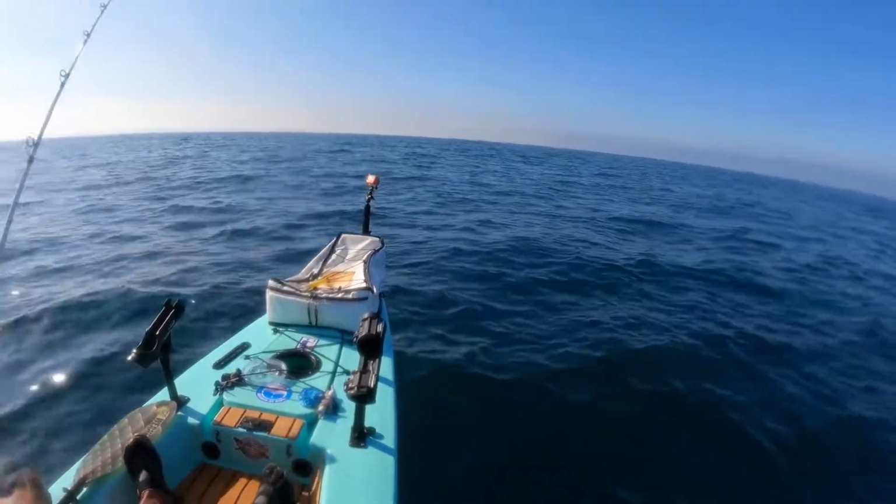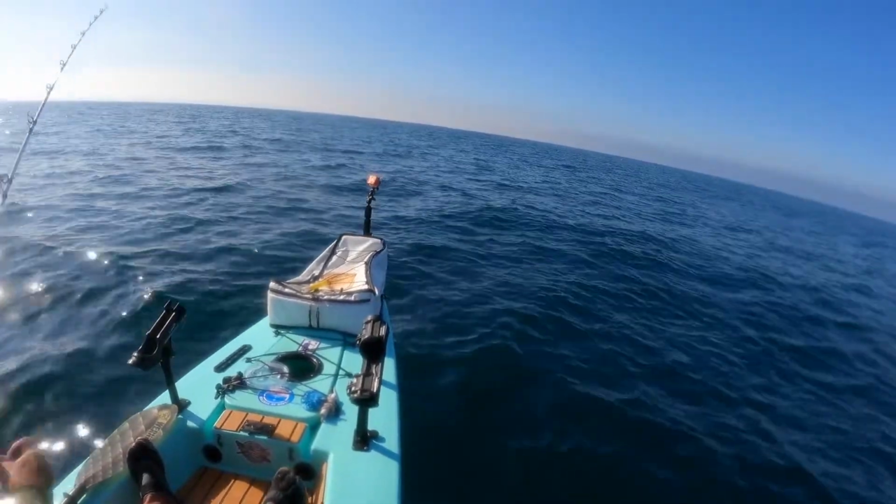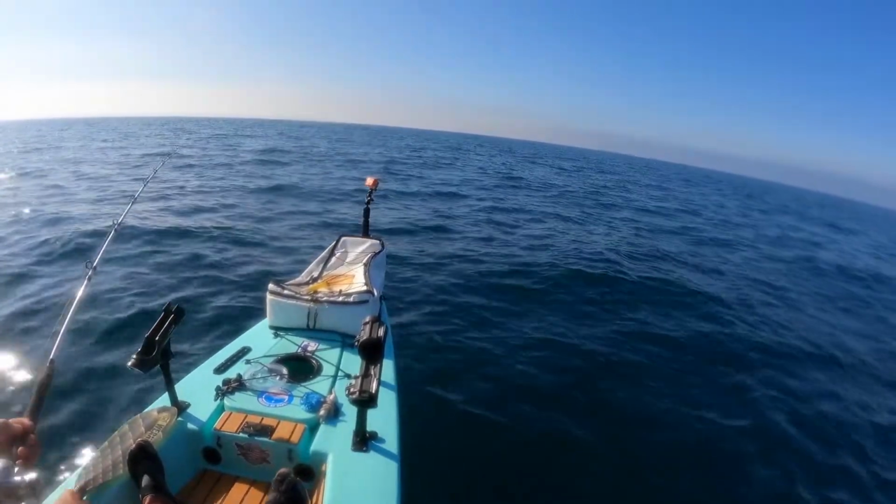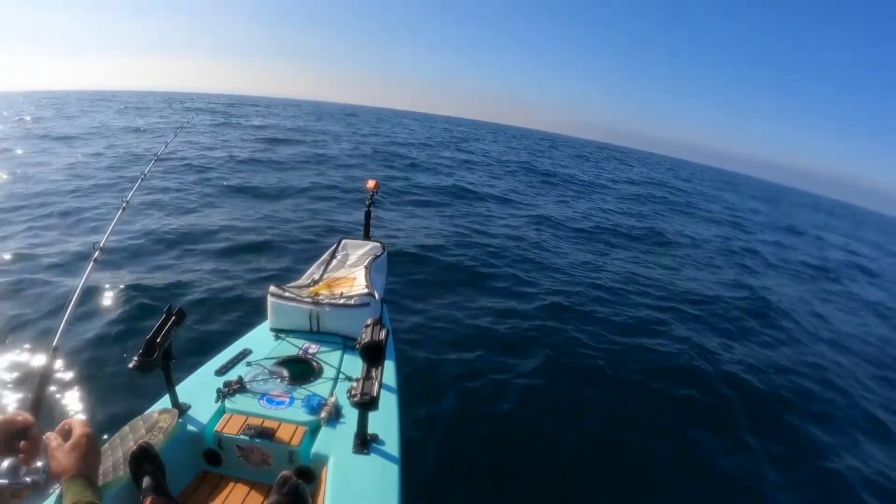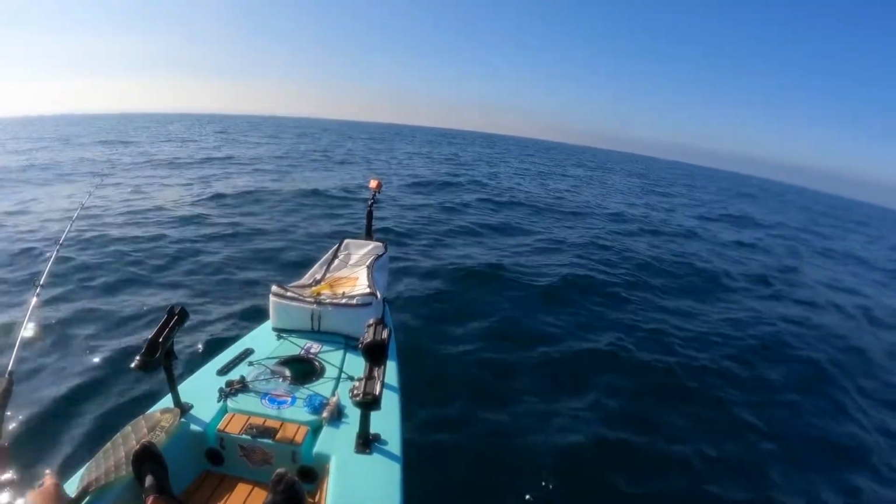Got something. Not fighting back. Or maybe it is. We'll see what it is. I think it got something in it, but it's small. Probably a mackerel or something on the Cold Sniper. Who knows? We'll see.